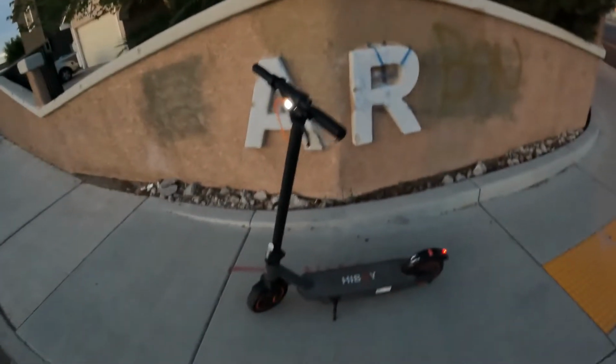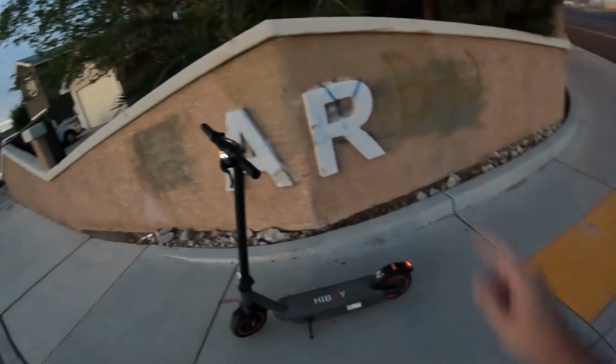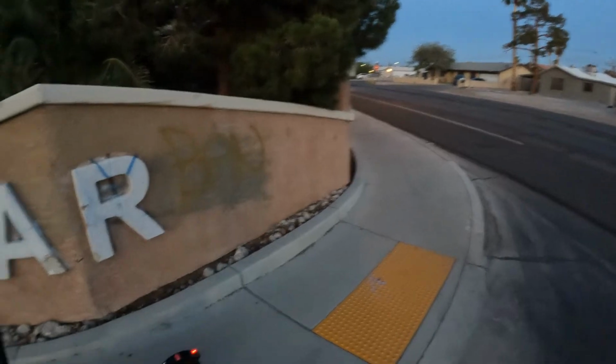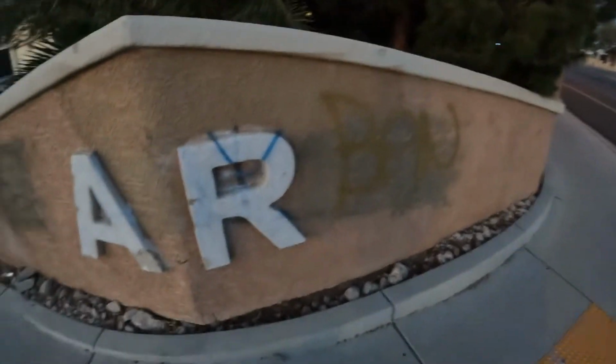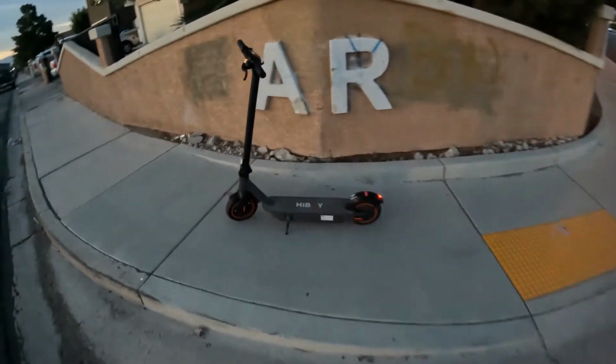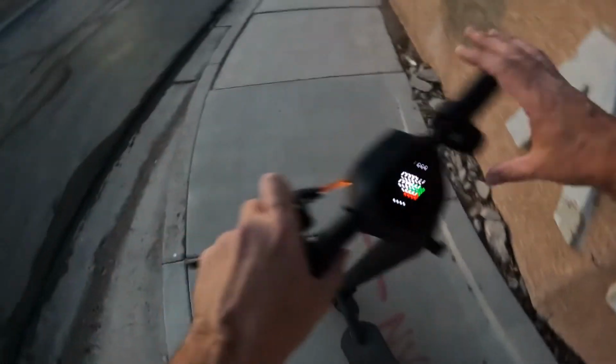Somebody artistically put an F and a T there so that this spelled fart, and it was beautiful and everybody loved it. And then some monster came along and painted over it, and now it's just the AR neighborhood, and that doesn't make any sense. All right, let's keep scootering, I reckon.